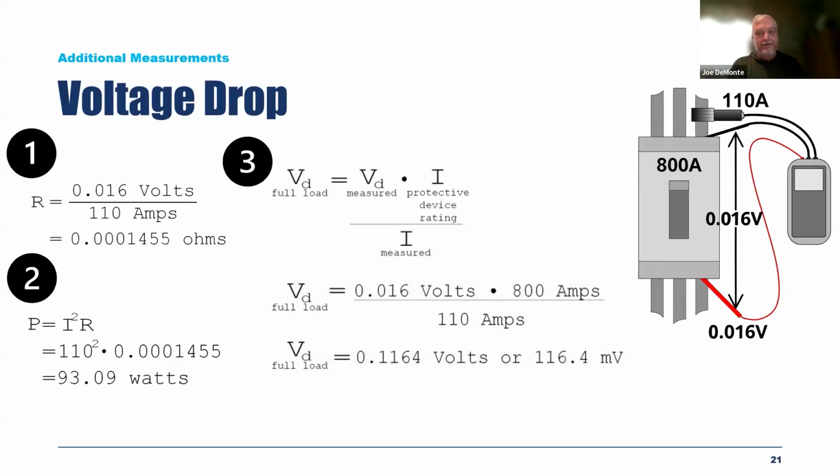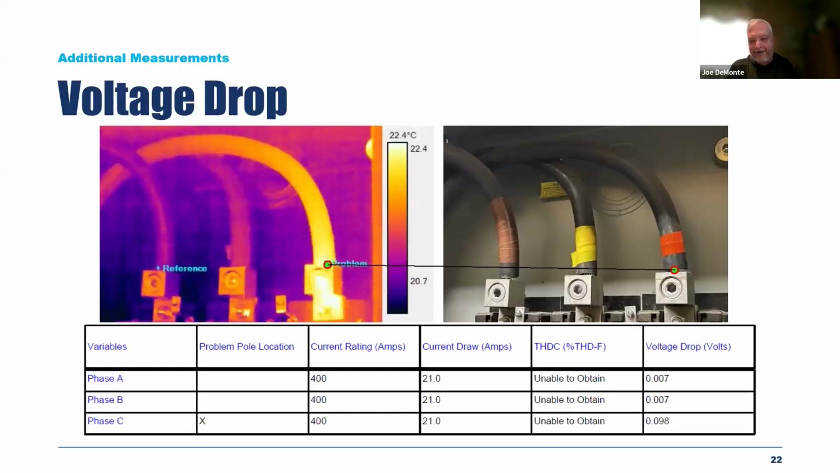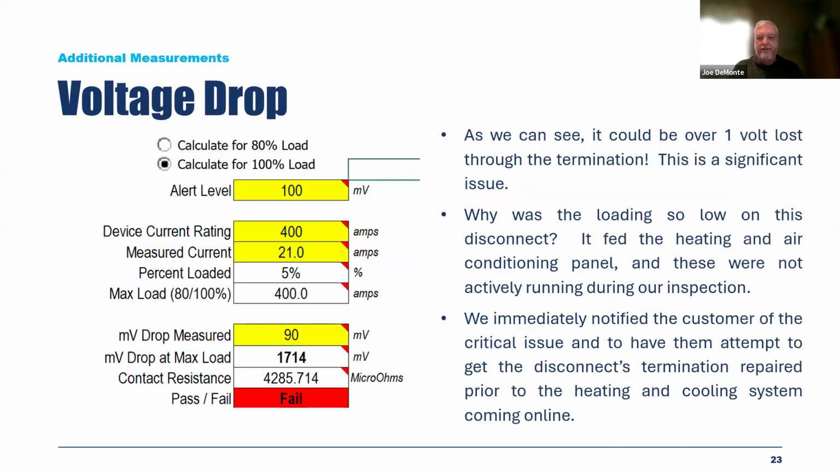That's very high. I expected it to be 1 or 2. The hot phase was 98 millivolts versus 7 millivolts on the other two phases. So obviously a higher than normal resistance.